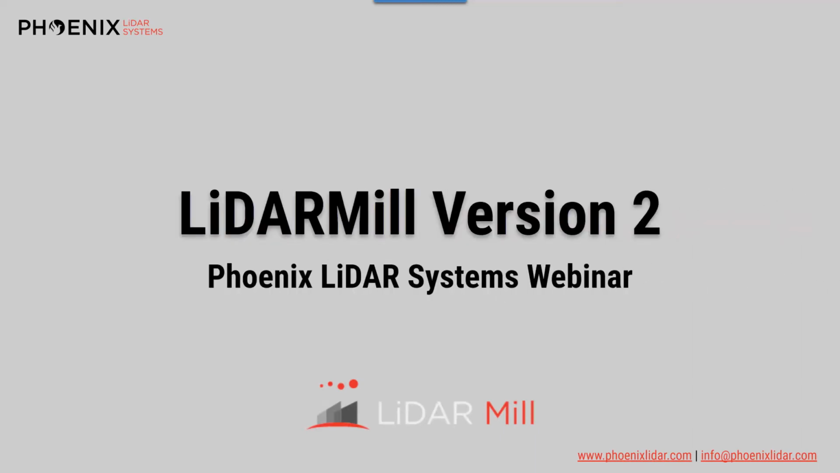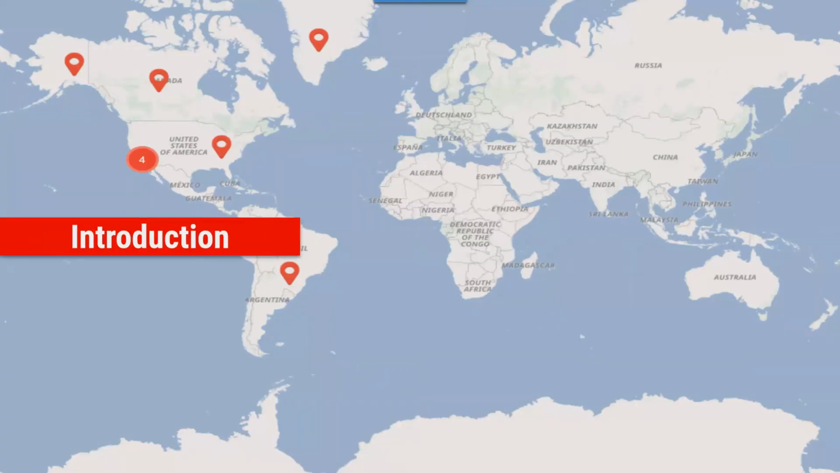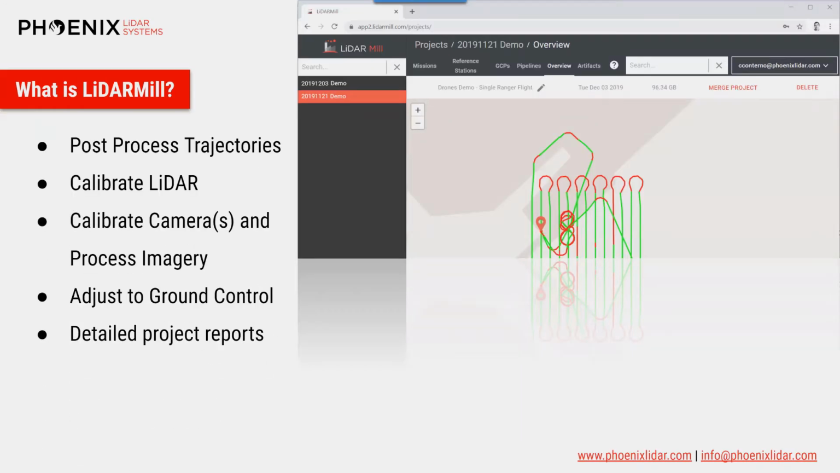So let's get into some new features offered in version 2 of LiDARMill. I'll begin with an introduction into what LiDARMill is and why you should choose to use it. So LiDARMill is the first cloud-based LiDAR post-processing platform. And it allows users to automate trajectory post-processing, LiDAR calibration, camera calibration, adjustment to ground control, and generate project reports, including data analytics and accuracy statistics.